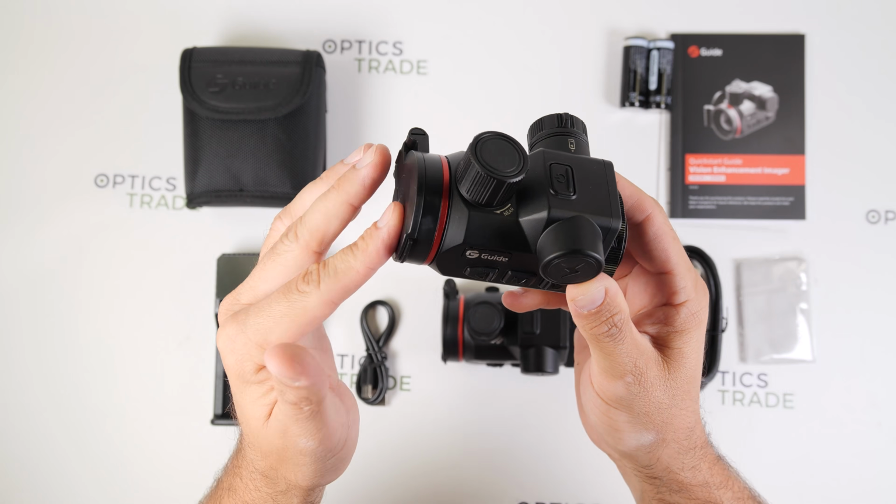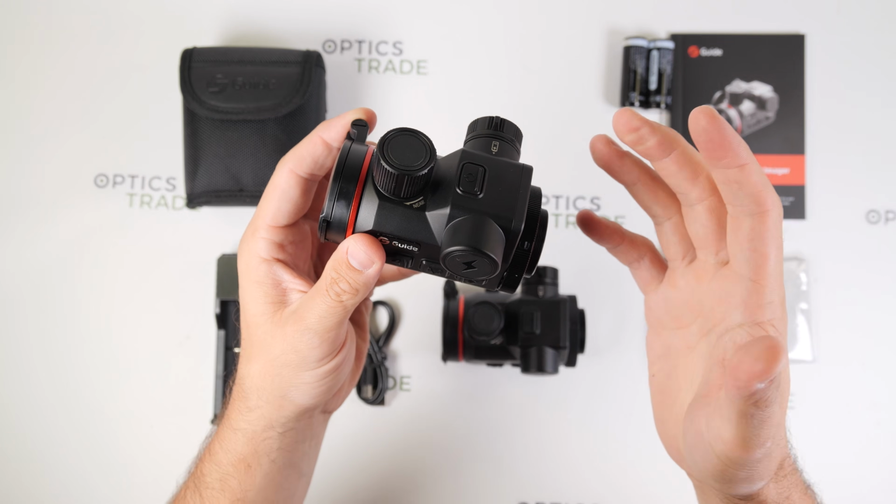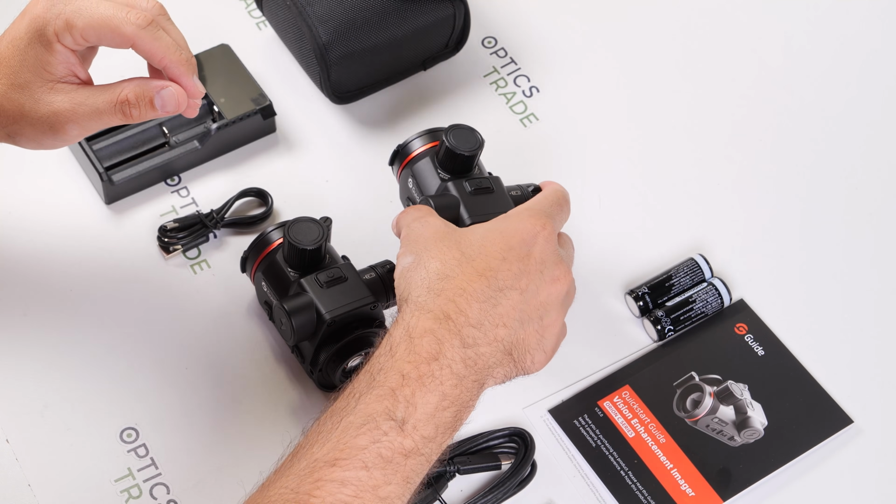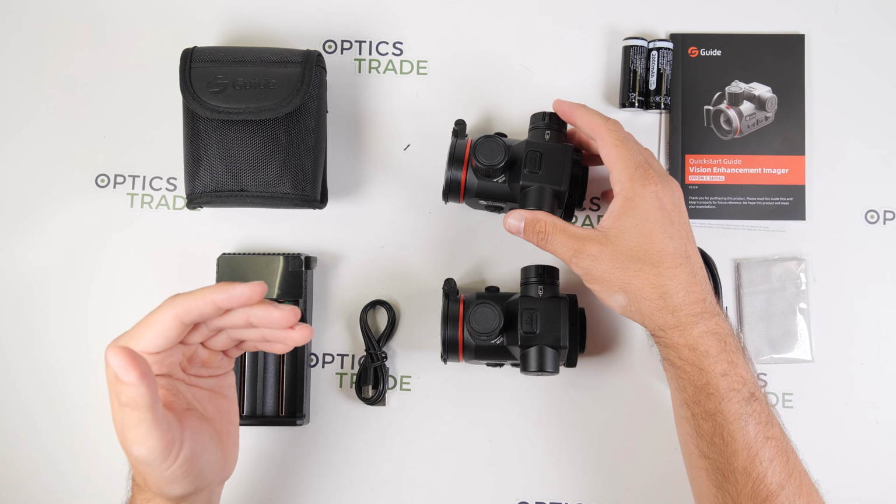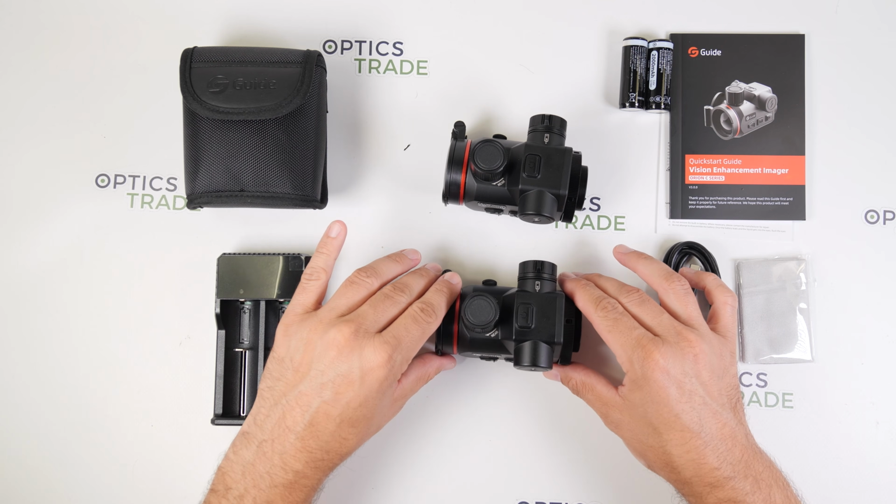The magnesium housing is also IP67 rated, making the Orion C fully dust-proof and waterproof for immersion in up to 1 meter of water for at least 30 minutes.